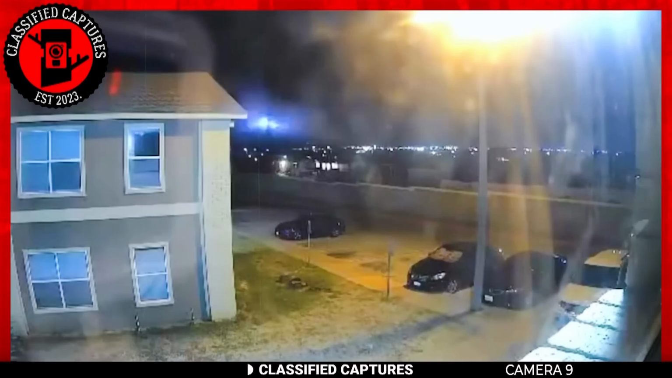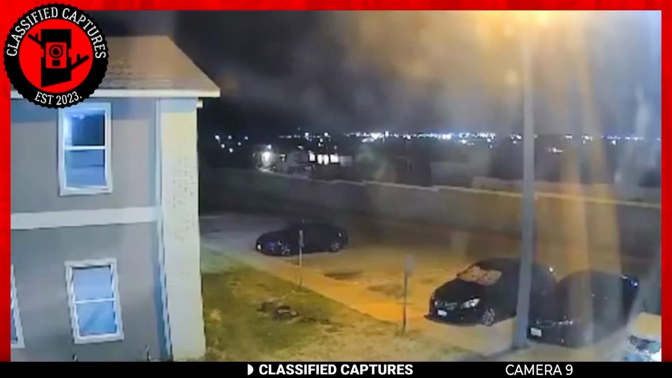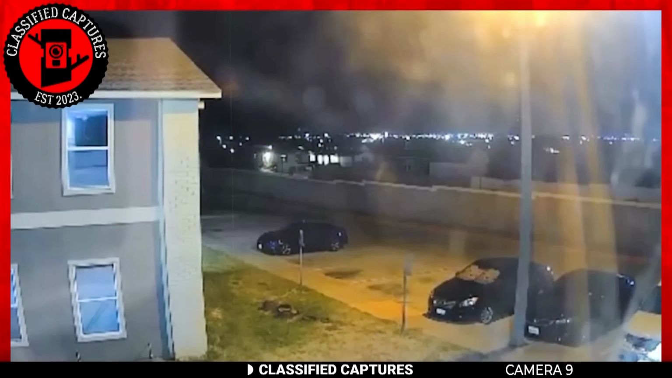Did you see it? On the left side of the clip, right as the clip kicks off, a brilliant blue streaks upward into the sky and swiftly vanishes towards the left. I don't know about you, but that looks like a spaceship going into hyperdrive.